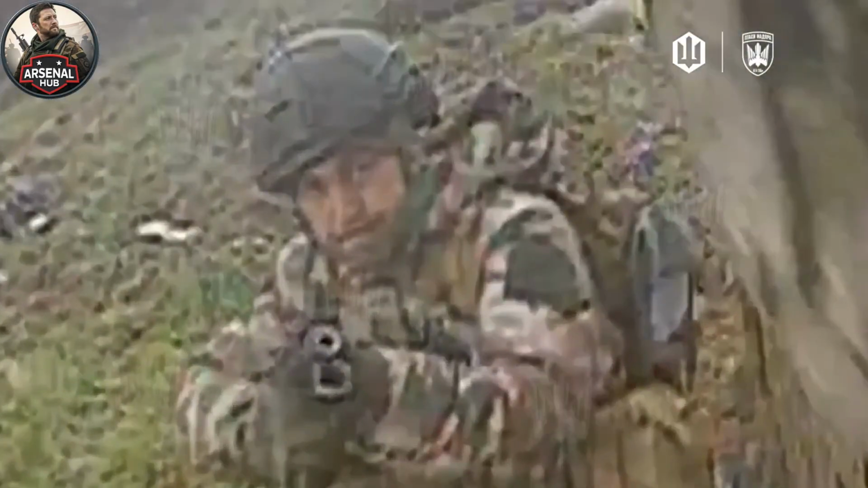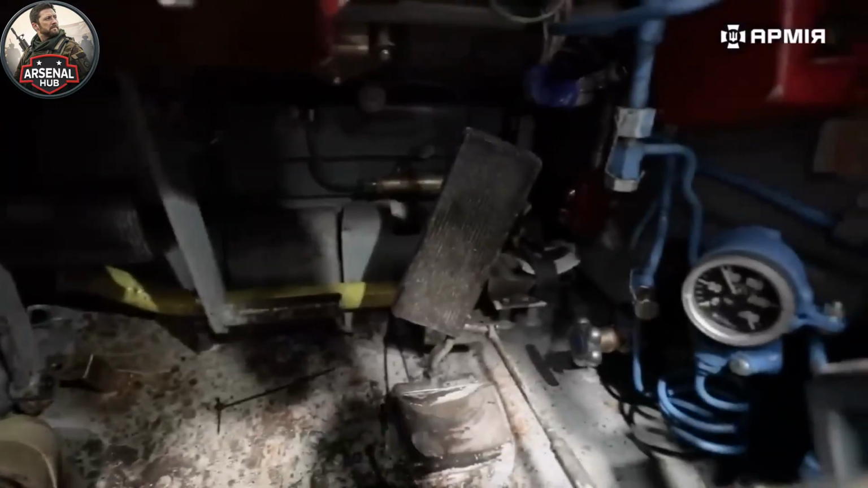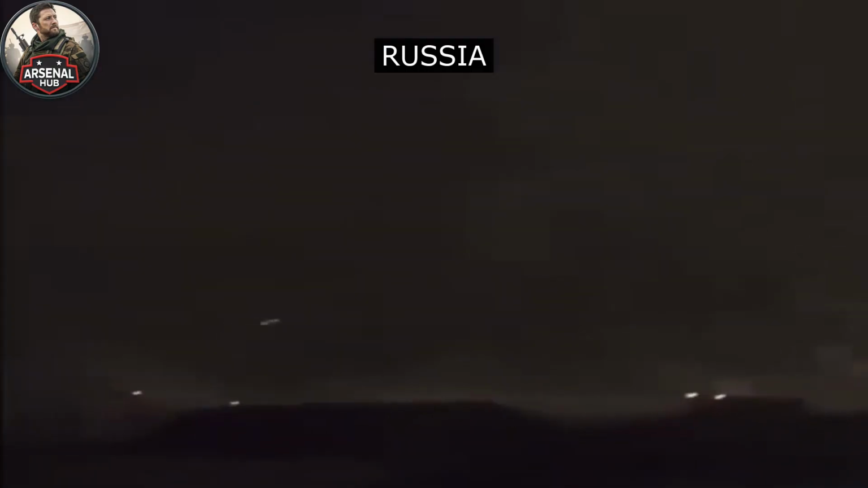Russia moved in darkness, expecting safety. Ukrainian thermal sights saw them as clearly as if it were noon. The column that was supposed to reinforce the Russian front never arrived. Ukraine sees in the dark. Ukraine strikes in the dark. Ukraine holds the front that the darkness was supposed to let Russia reinforce.